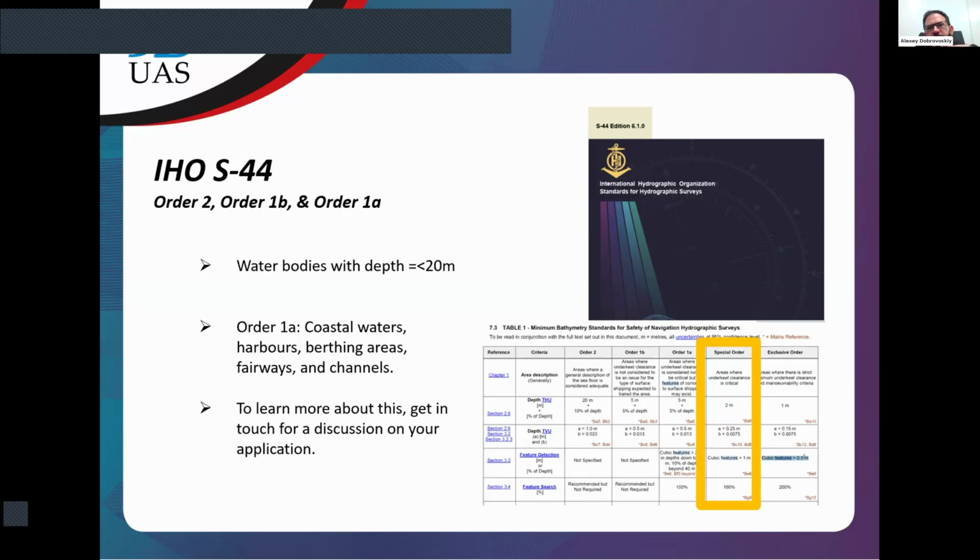Yes, actually, it's a very popular question from customers or potential customers from the hydrographic industry. They usually use as reference the International Hydrographic Organization standard for bathymetric surveys. And here are listed different types of surveys, starting from order 2 and up to exclusive order surveys.